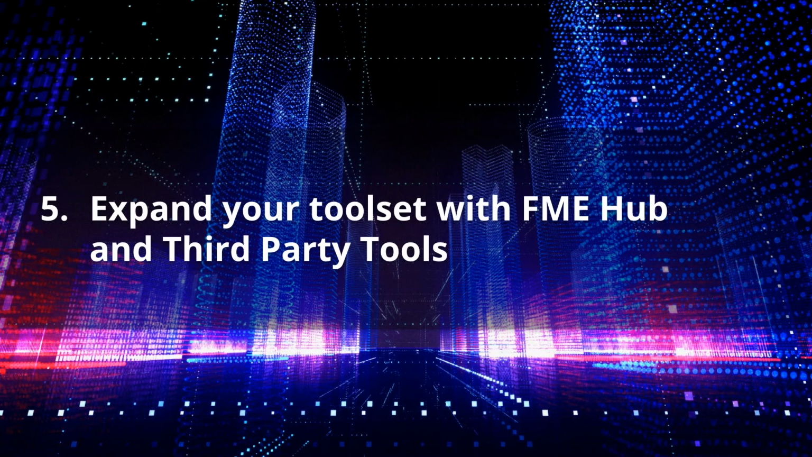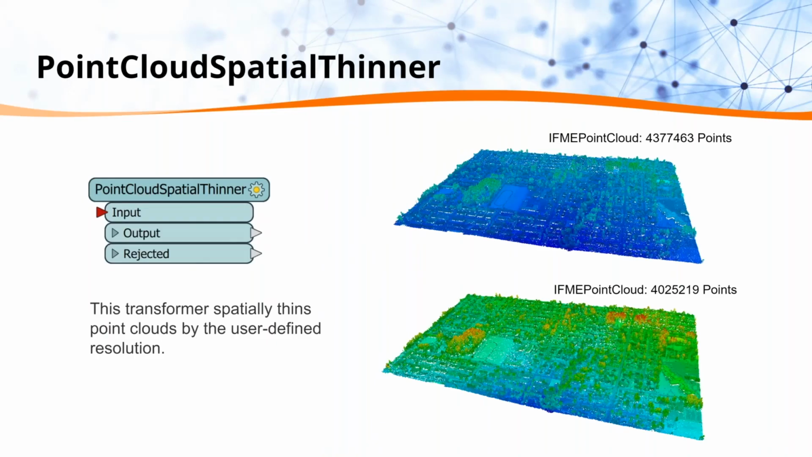So this brings us to our final step of expanding your toolset with the FME Hub and third-party tools. Here I just chose a few different point cloud transformers from the FME Hub to highlight, and we're going to walk through them. If you can recall, I did demonstrate the point cloud thinner, our in-house thinner, and this one's a little bit different. The hint's in the name, where it has the spatial. It's a bit more spatially advanced than our in-house thinner, which, if you remember, samples points on an interval or by set. So our in-house thinner is more or less like a glorified sampler.